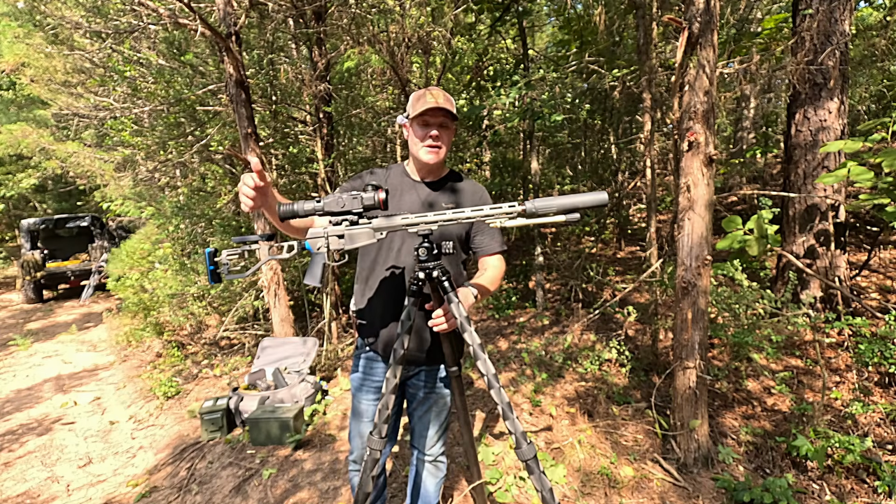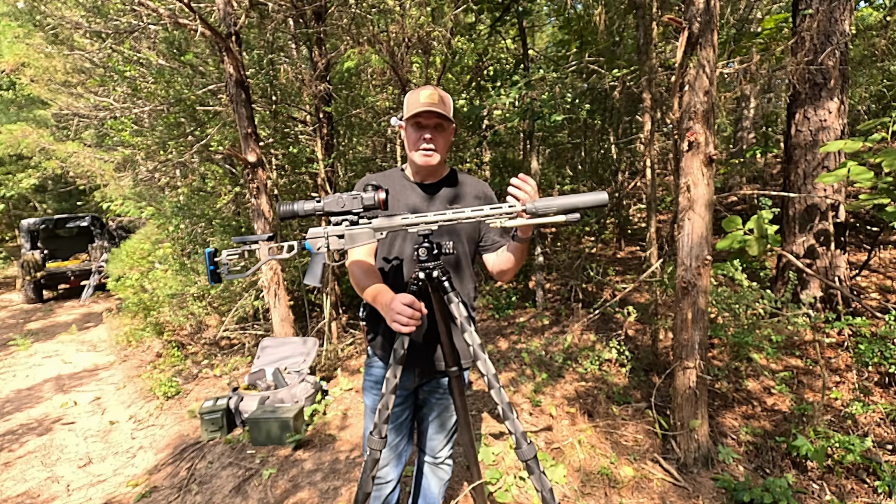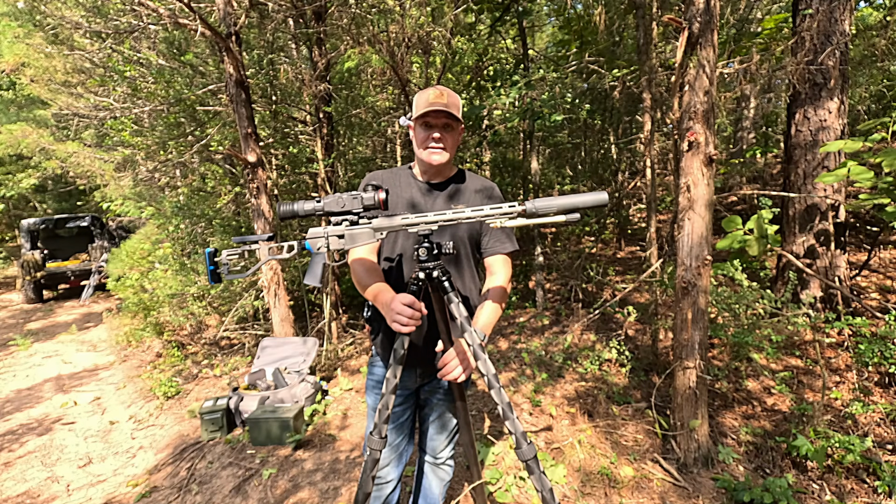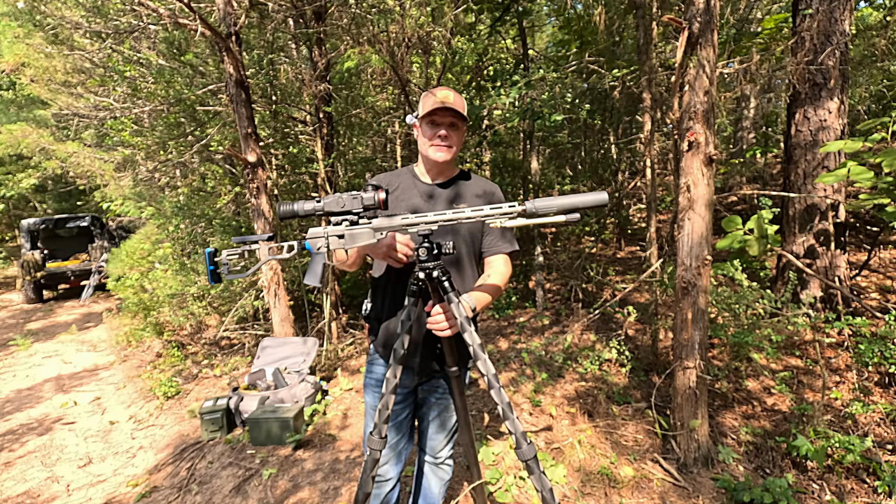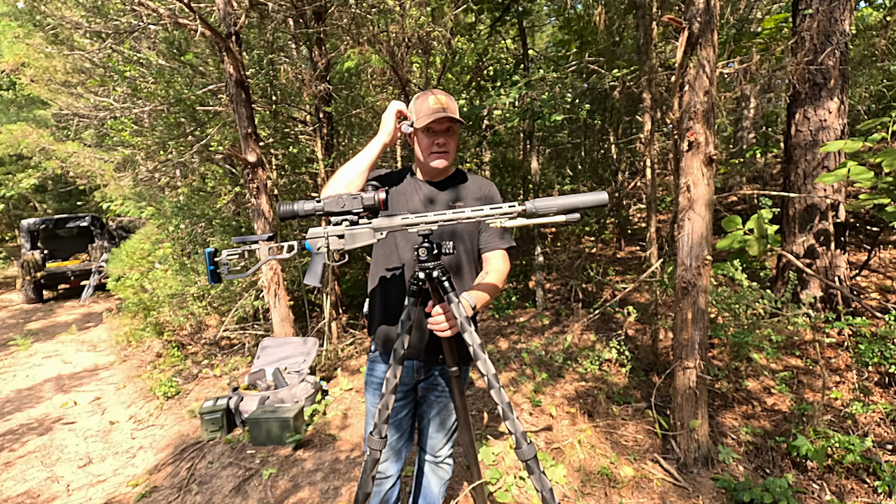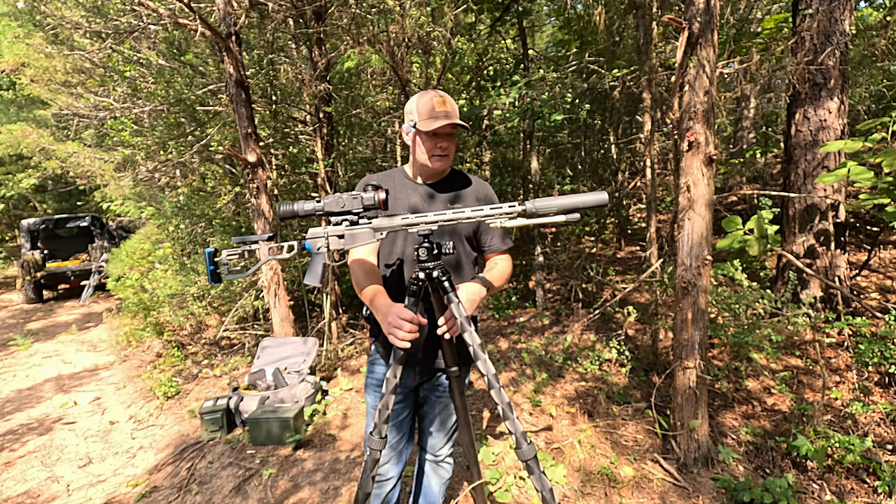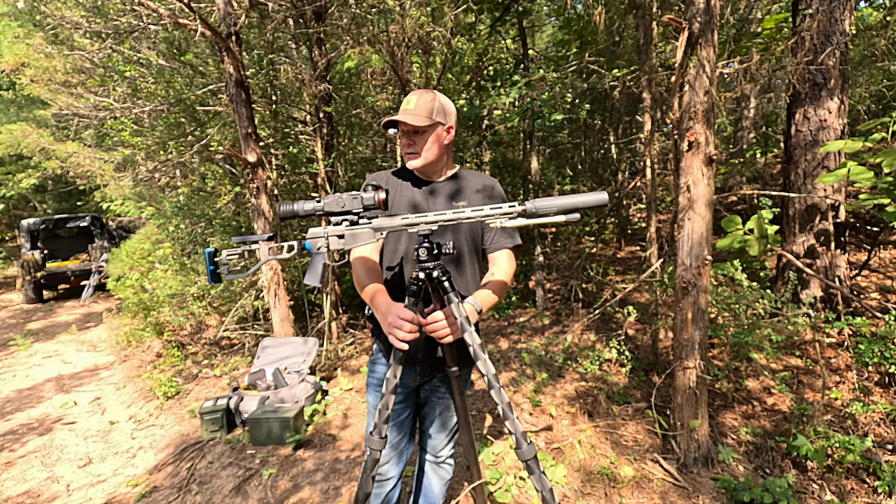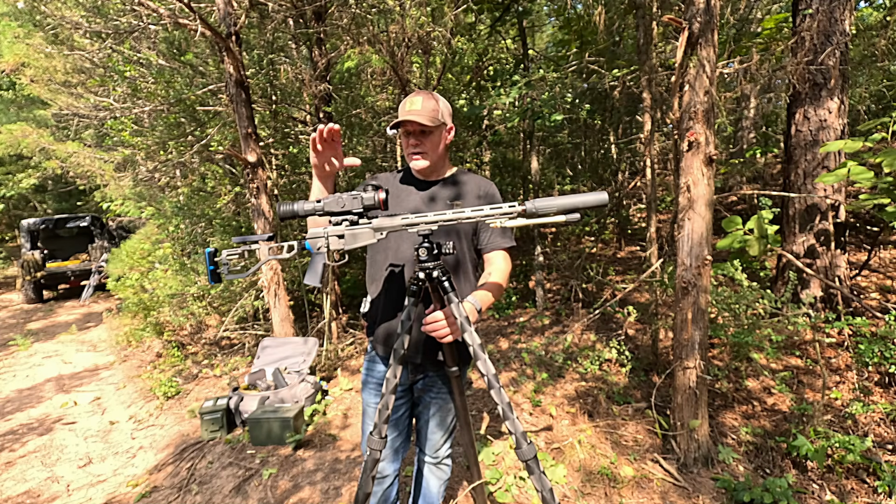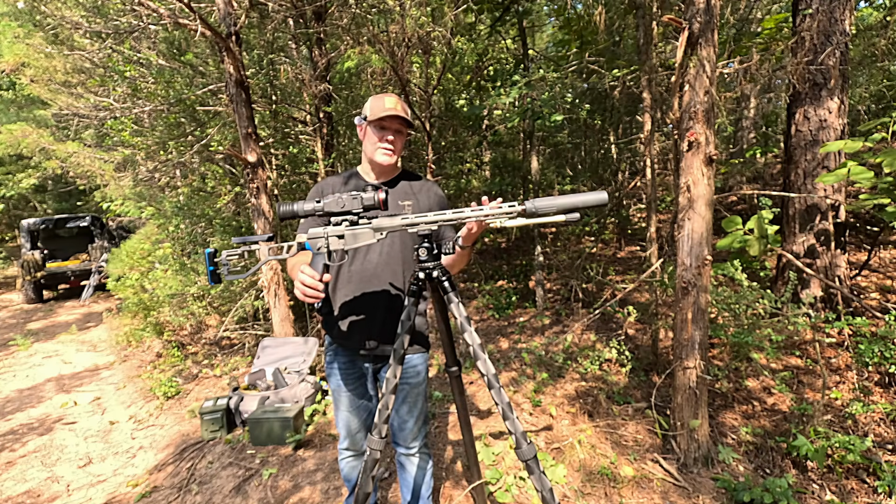So this folds up. You could put this thing in a pack, and if you had a Proof Research carbon fiber barrel, man, it would be a great hunting setup for being stupid accurate and stupid light, especially if you had a suppressor on it. The suppressor is heavy. The thing is like 18 ounces, I think, or more. And you want to get it as light as possible to have all the stuff you want, the bipod, the suppressor, all of it, right? So when you have all this weight on it, it's definitely nice to have a light platform. And that's why I went with this. That's why I chose it.